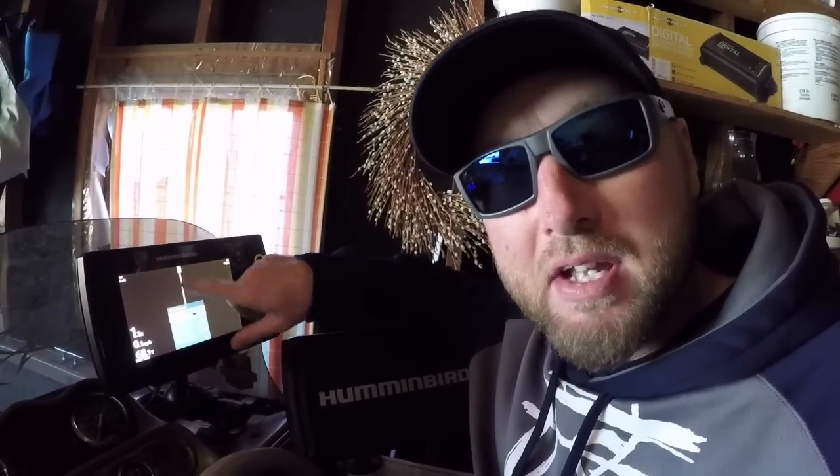That's going to zoom in on that structure on that side imaging, and then you can hit the menu button and adjust your sharpness and contrast and all that stuff while you're looking at the object in the water. It's going to give you the best picture you can, because it is going to vary a little bit. I like to keep mine around 10 or 12.